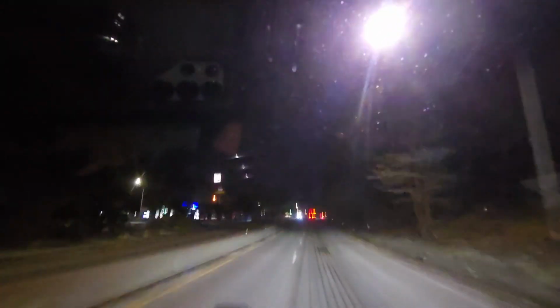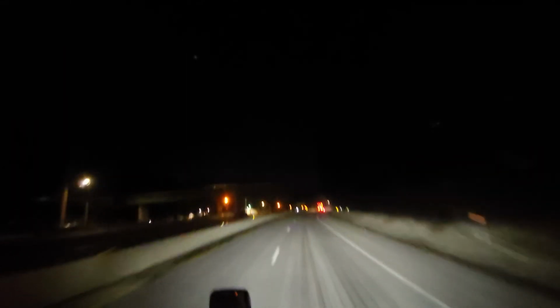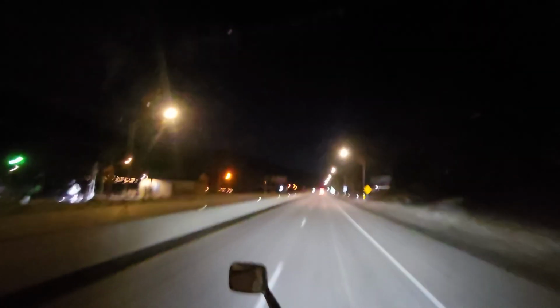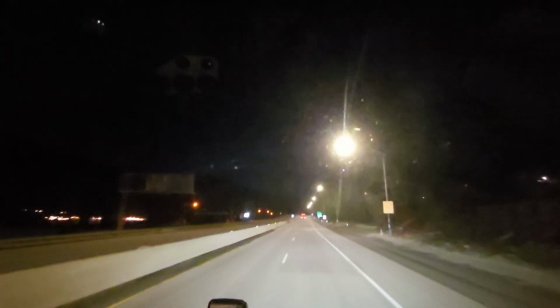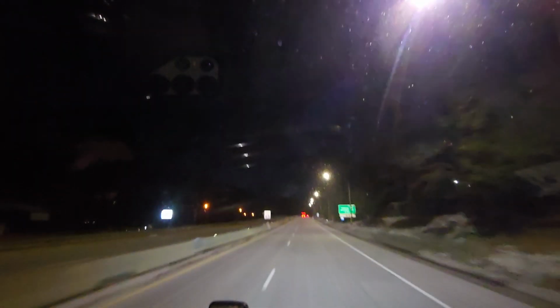Like I said, it's peaceful out here at nighttime, and you ain't got all that traffic, and you ain't got, you know, people acting crazy. People act crazy all the time, but it's not as bad at night. A little bit more done, in my opinion. I prefer to drive at night, but sometimes you just gotta drive, you know, the way it works.